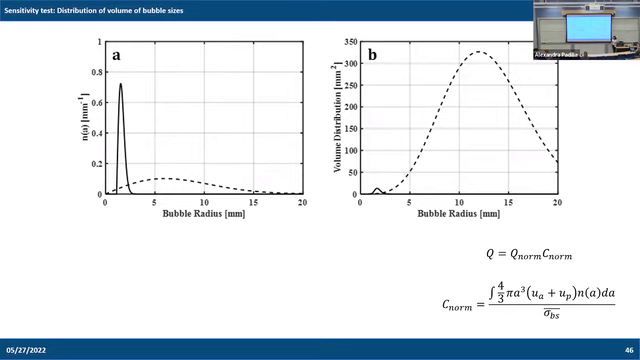Can I quickly follow up on that? For an irregularly shaped bubble, maybe bubble radius is on the large end, like where you're showing they're important.